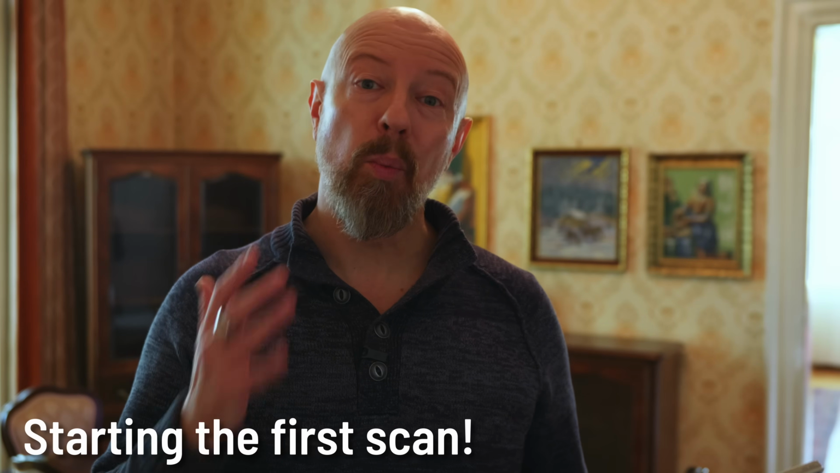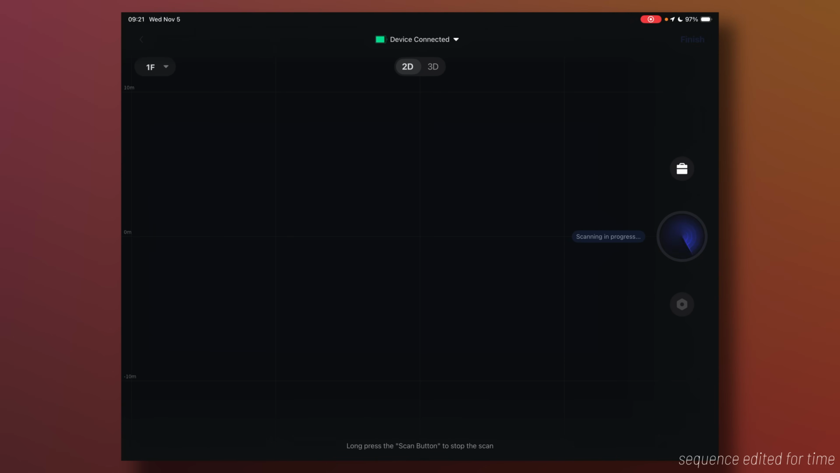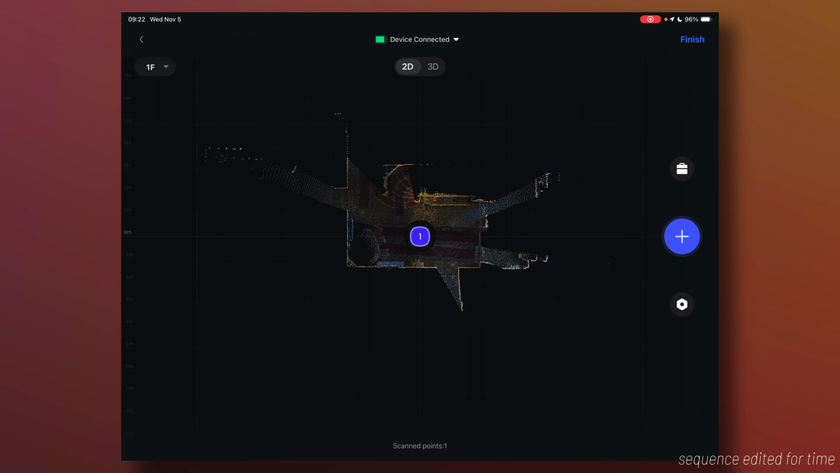Okay, we're out of the way, we're ready for the first scan. You can see the software is showing a blank page right now because I haven't done anything, but all I've got to do is tap the plus button. Literally that's it, and it says scanning in progress. Now the camera is doing its thing.